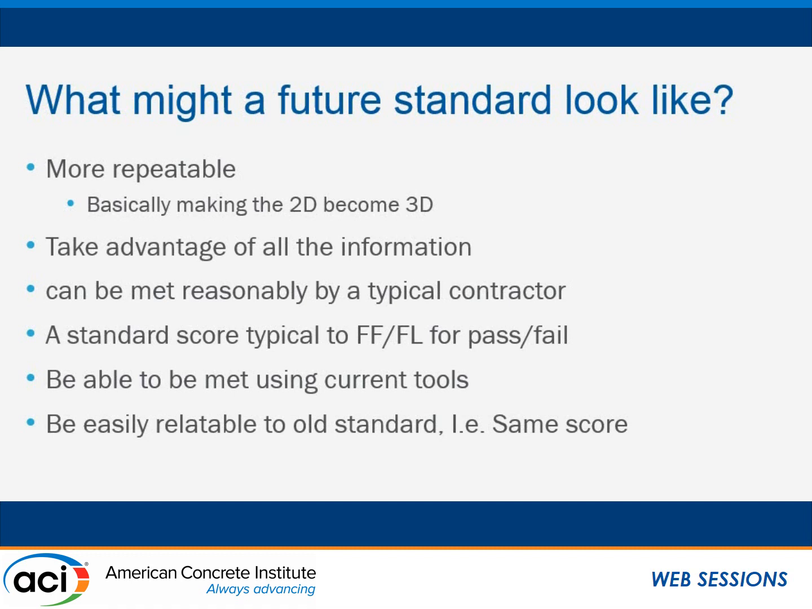We're looking for a new standard, and the reason it's coming from ACI is to get input from concrete contractors, to make sure you're not being held to a higher standard by owners. That's one of our biggest goals. We also want to use scanning technology and create a standard that meets the need and can be done with current tools, such as total stations or profiling devices, if you had enough time. Those are some of the guidelines we're following for the development of a new standard for scanning.